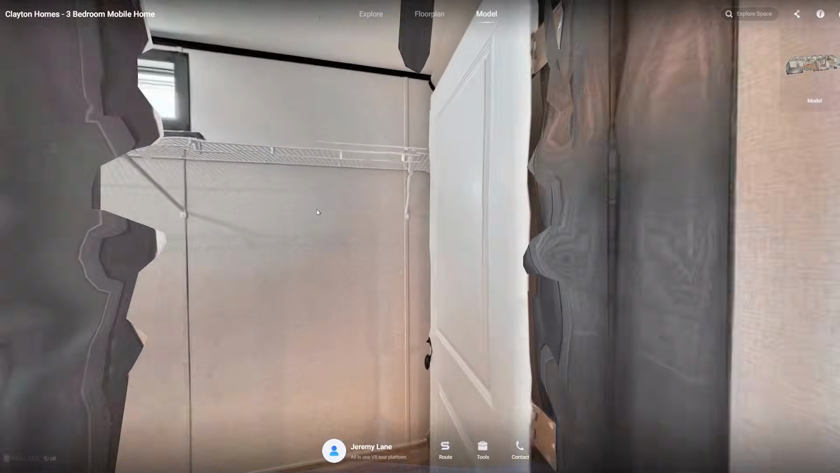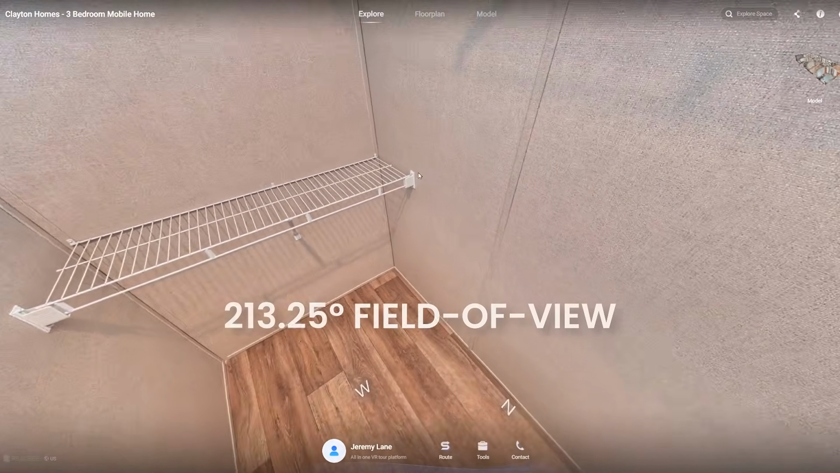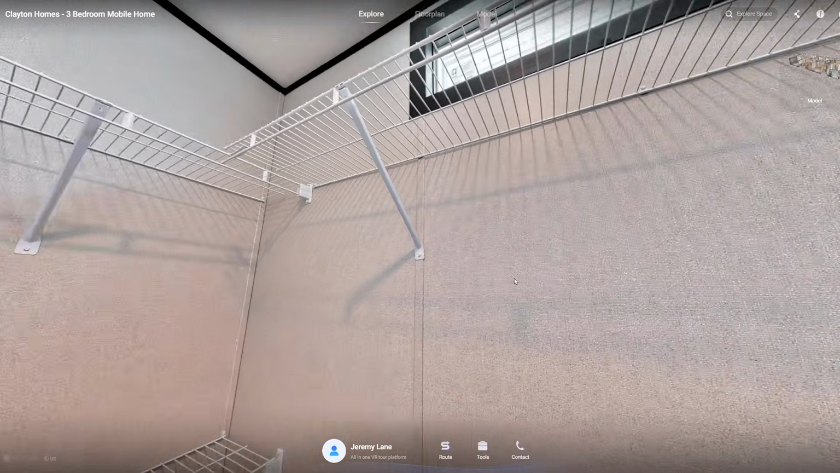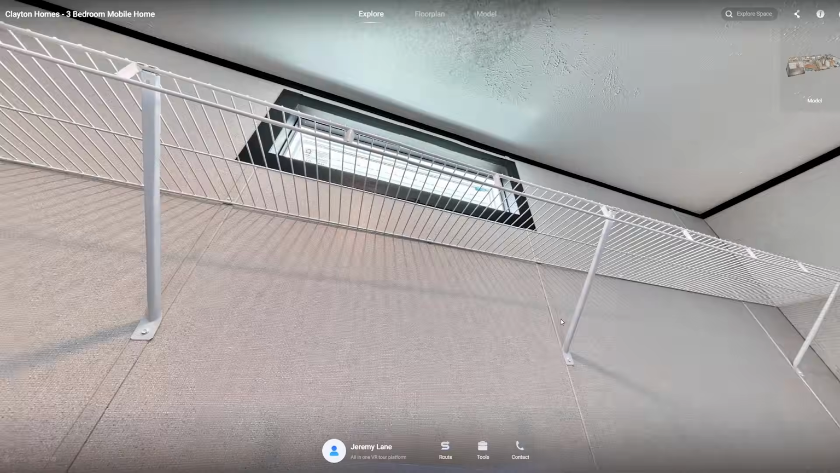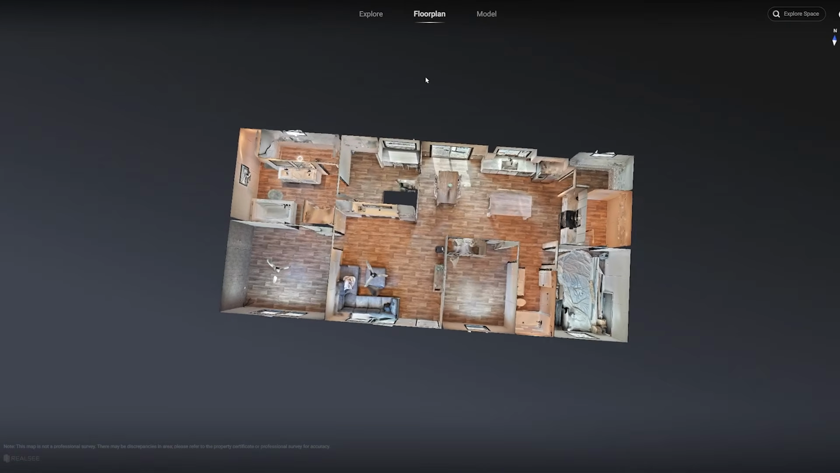Oh, and I scanned a narrow 3 foot 9 inches closet just to see how it would handle narrow spaces. This is inside of a manufactured home at Clayton Homes of Denison. So big shout out to Jeremy Lane for letting me bring the P4 in. The 213.25 degree fisheye lens was able to capture the full height of the space cleanly, including a window that was about 8 feet up the wall with no distortion and no lost corners. This wider vertical field of view versus the M2's narrower field of view is doing real work in spaces like this.